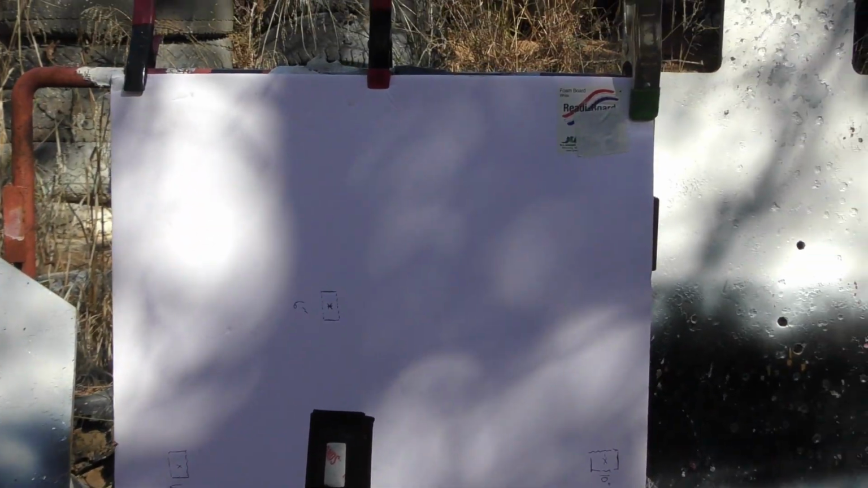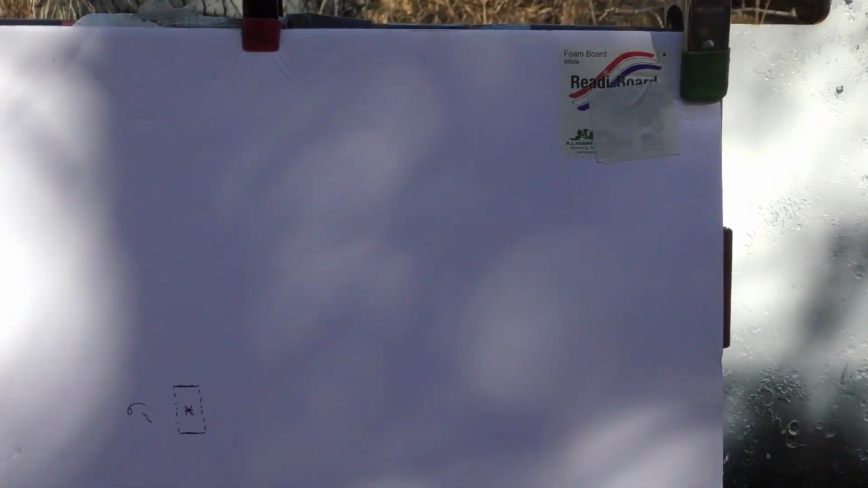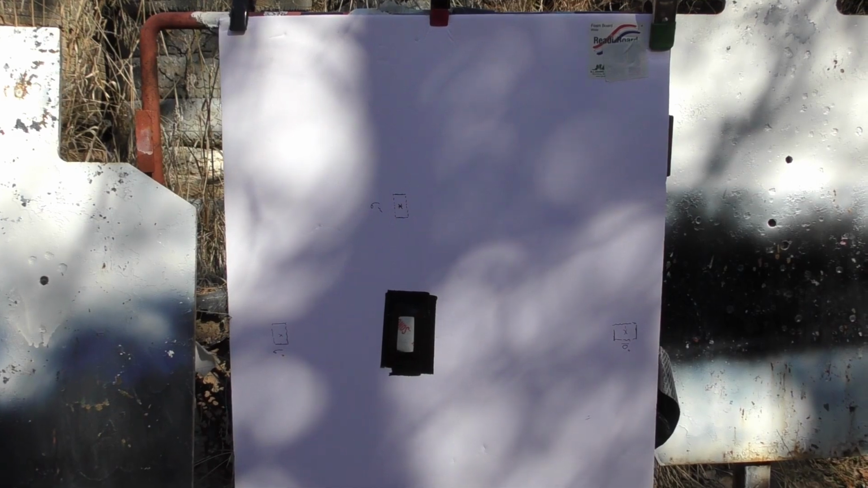Alright, downrange at 100 yards, clean target board. And I've pasted over the 50-yard shots, so we'll now take 3 shots at 100 yards.